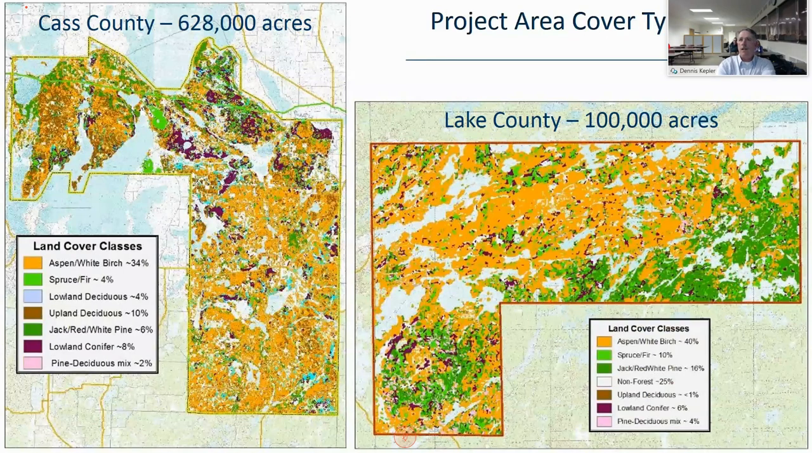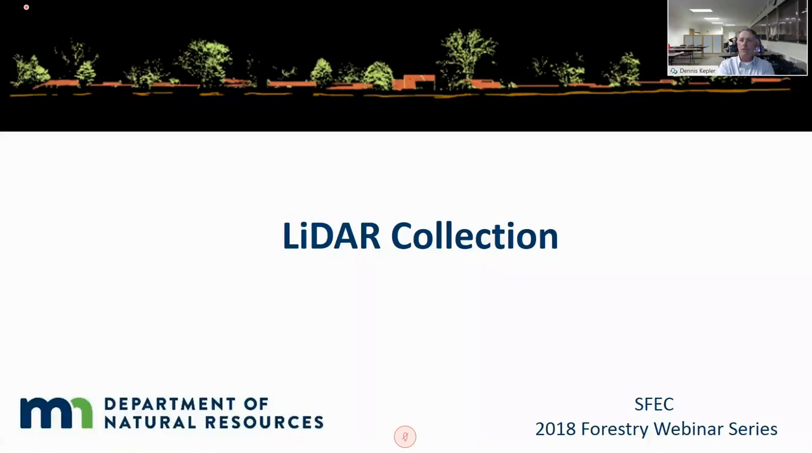The other important part of this is cover types. We wanted to see if we can map areas for forest inventory with some diversity in cover type. And both the Cass County and the Lake County areas are as diverse as it possibly can be in Minnesota, without going too much further south. So if there are any questions about the project itself, I'm open to questions at the moment before I get into what LiDAR is and how we're using it.